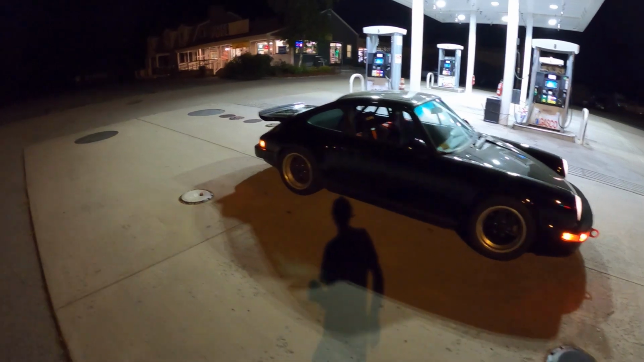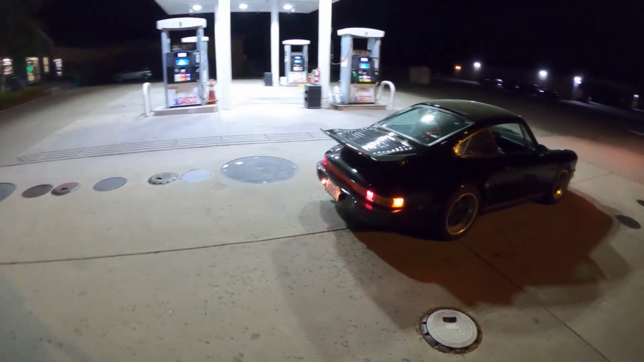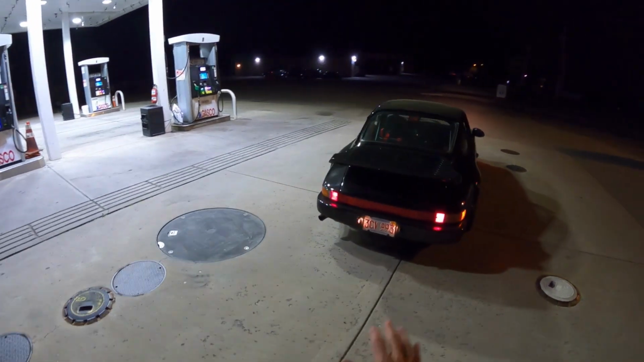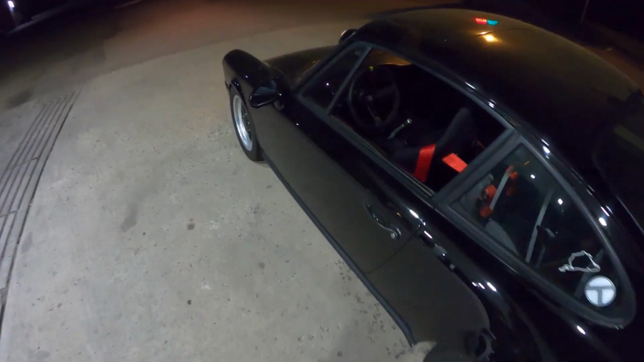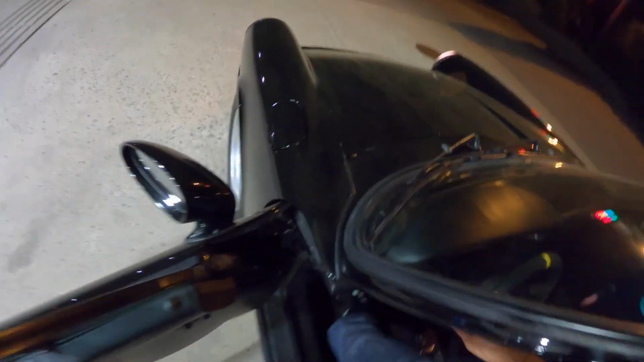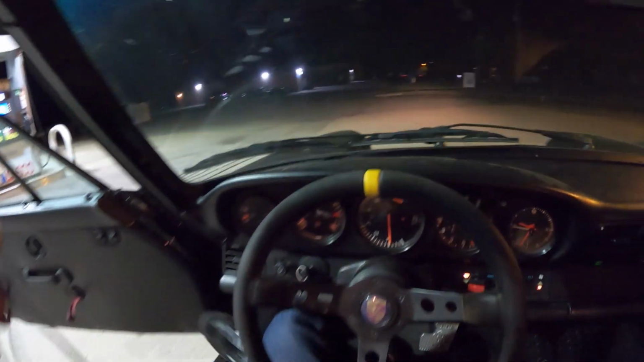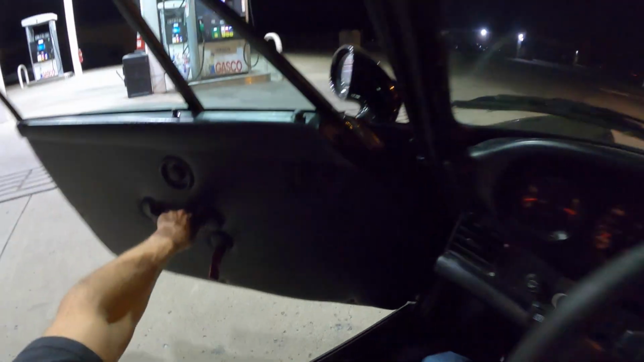I was out shooting a Bizzarini today, of all things, and it's 90-something degrees today. Not a good day to drive the 911 because there's no air conditioning. But the best conditions to drive this car are right now. 75, 80 degrees, no sun, just you in the car, nice open cockpit.